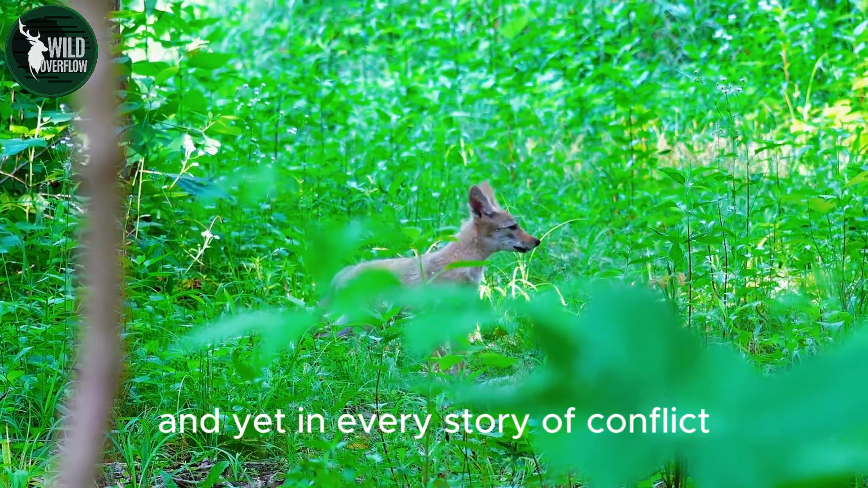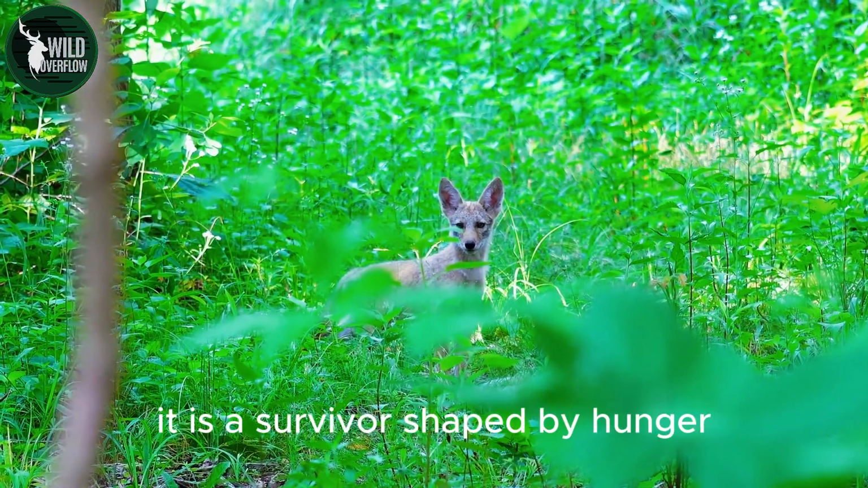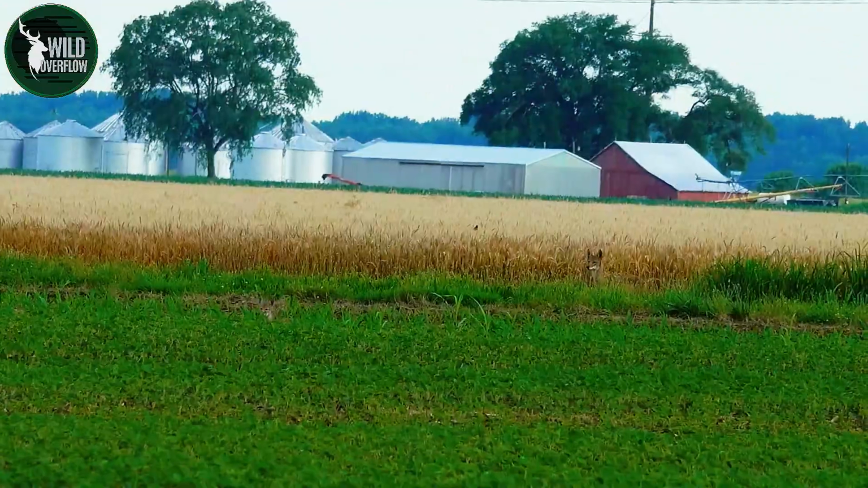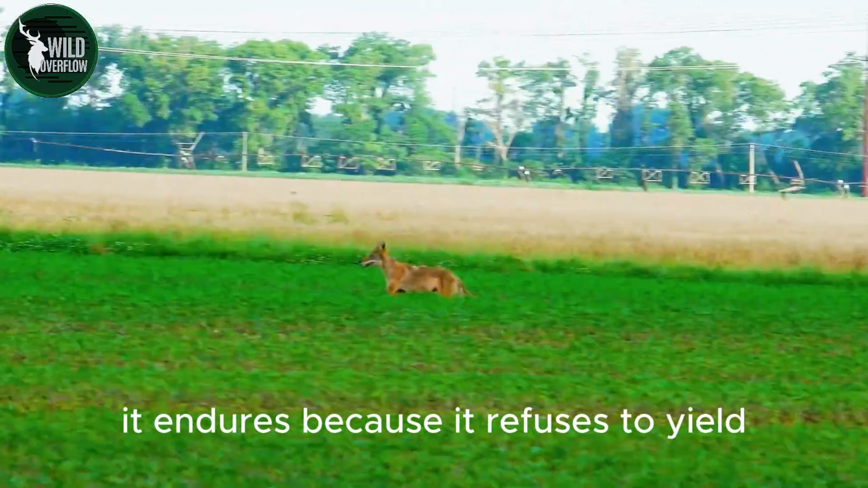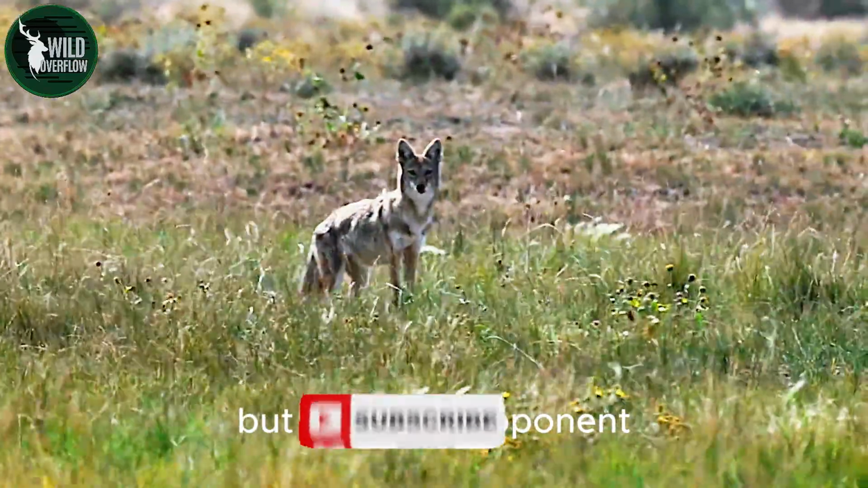And yet, in every story of conflict, there is also respect. The coyote is no mindless killer. It is a survivor, shaped by hunger, driven by instinct, and armed with intelligence. It thrives because it is clever. It endures because it refuses to yield. For hunters, this is not just an enemy, but a worthy opponent.